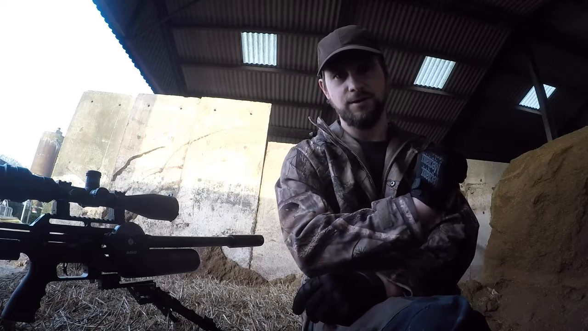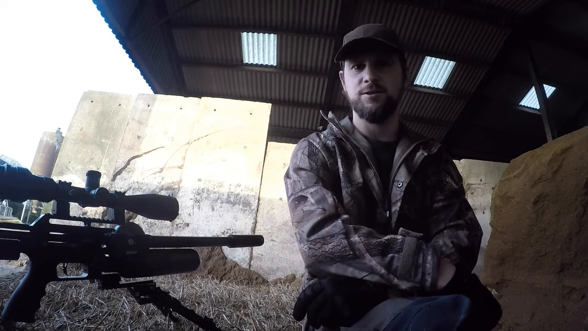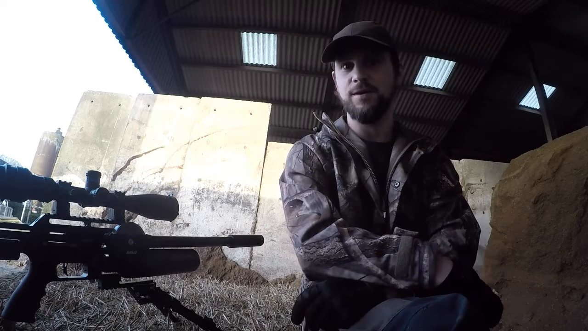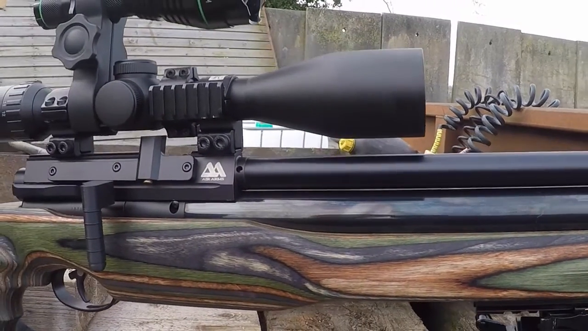I'm going to try using a red lamp instead of my night vision, just for a bit of fun really, just to see. If that doesn't go well, then I'll obviously stick my night vision back on, but I'm going to give it a try anyway. So yeah, come back to this farm.